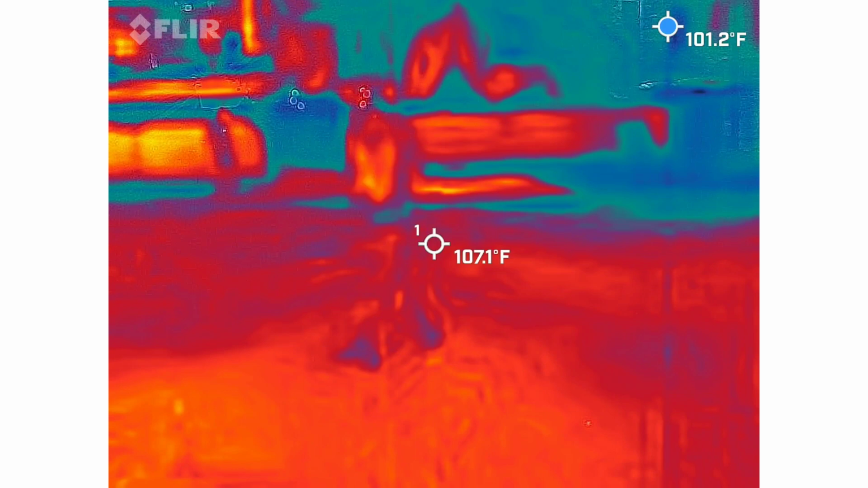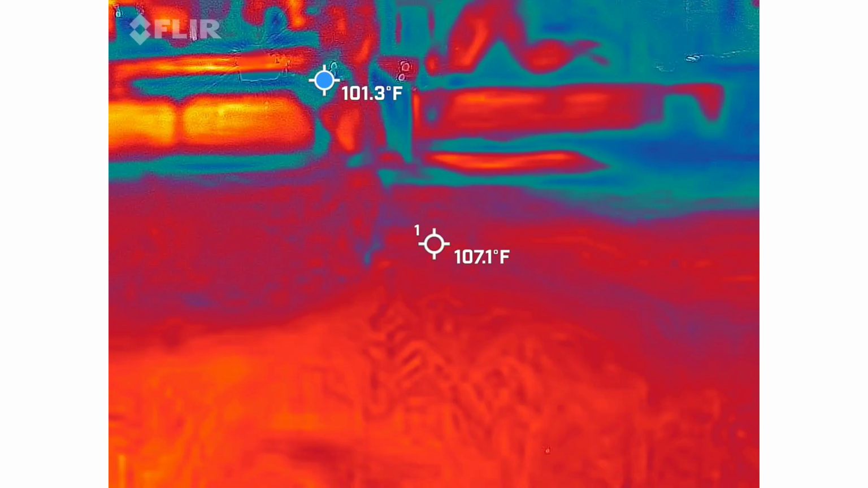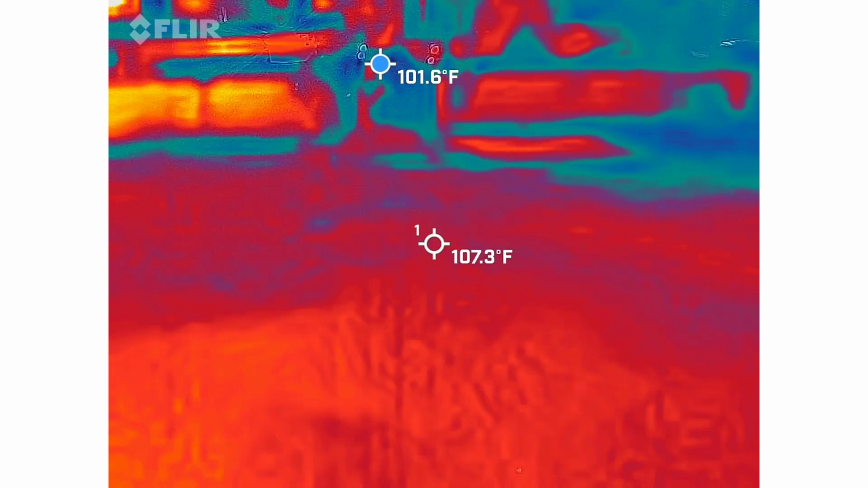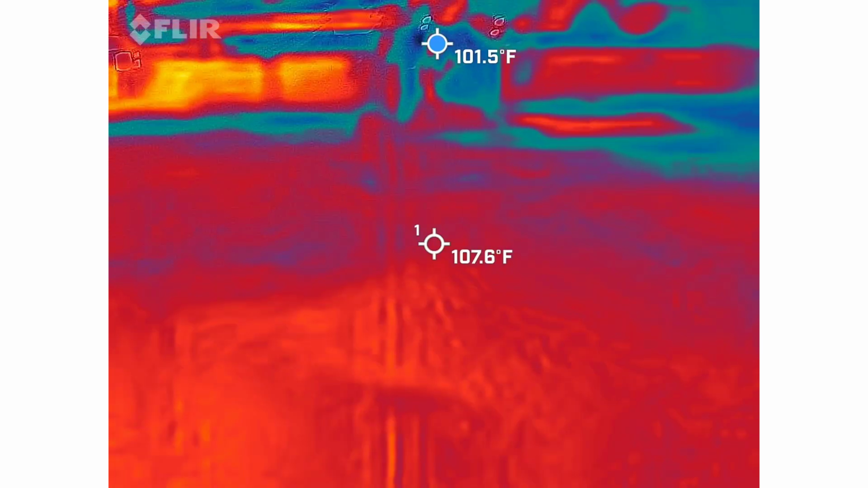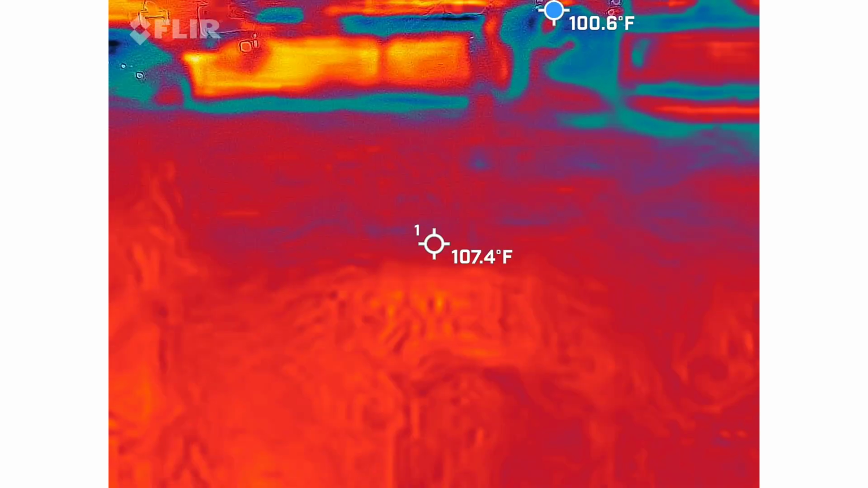Car's worth more now. All right, what do we got on your end? Anything else coming out? How bad he was. The car's worth more now.